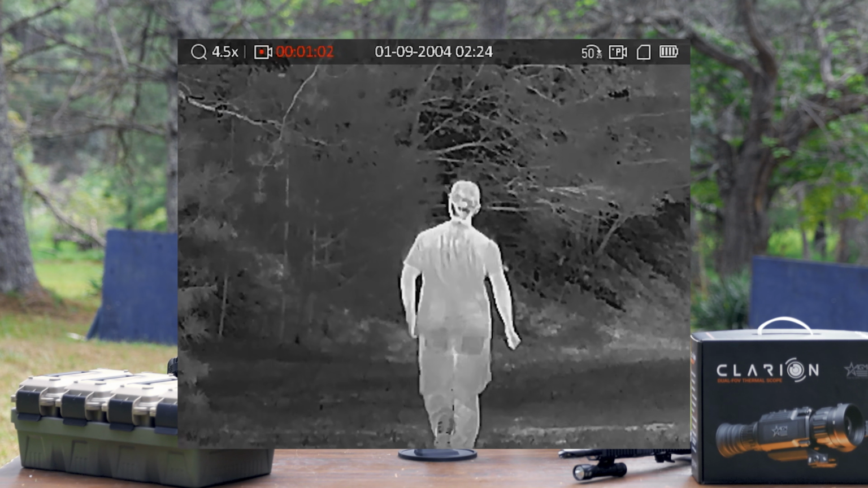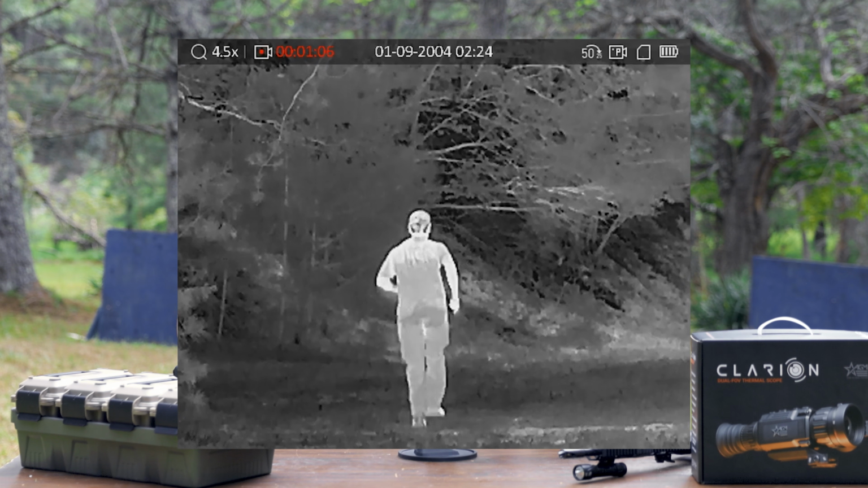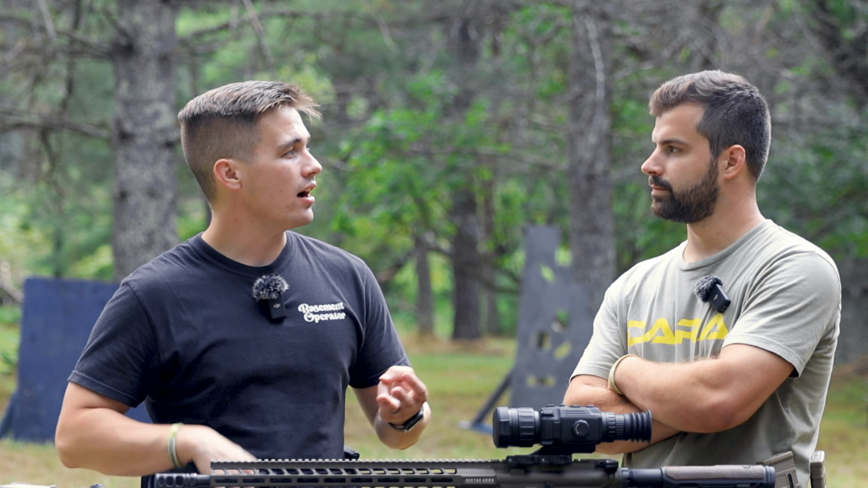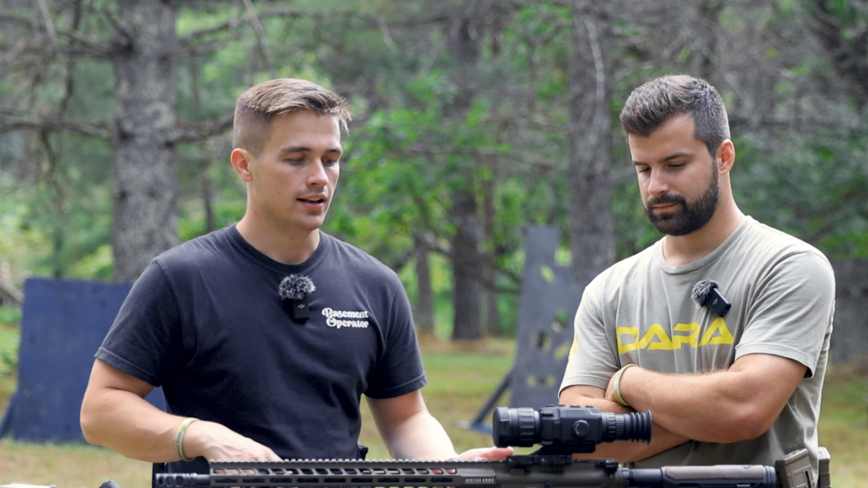It also has different reticle types and colors in case you want to swap it out. I mean, that's going into the nitty gritty of it. 4 different color palettes: red hot, white hot, black hot, and then a fusion color palette. Ooh. So 4 different color palettes.